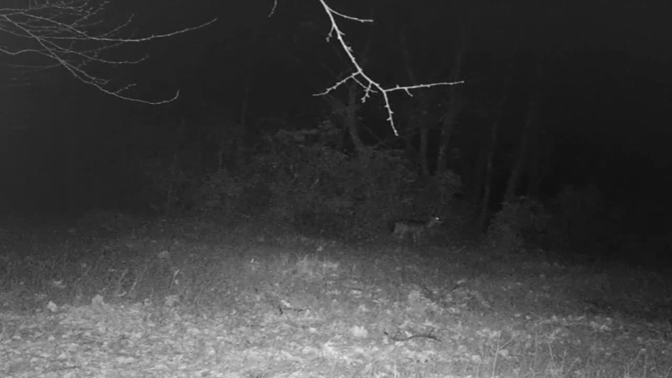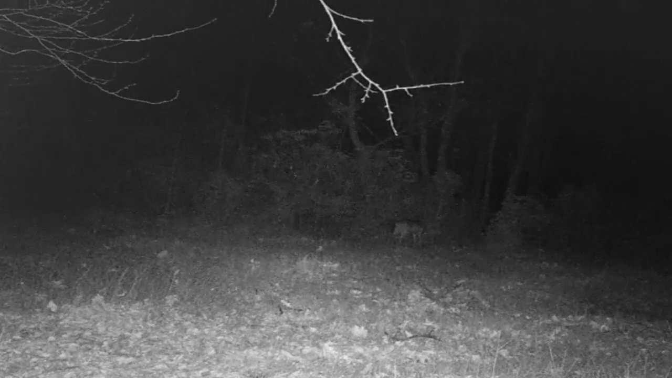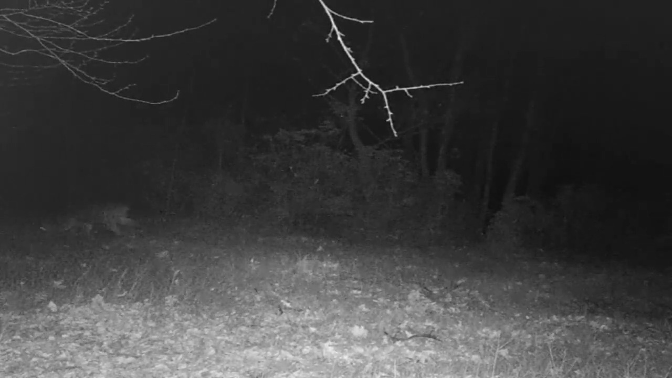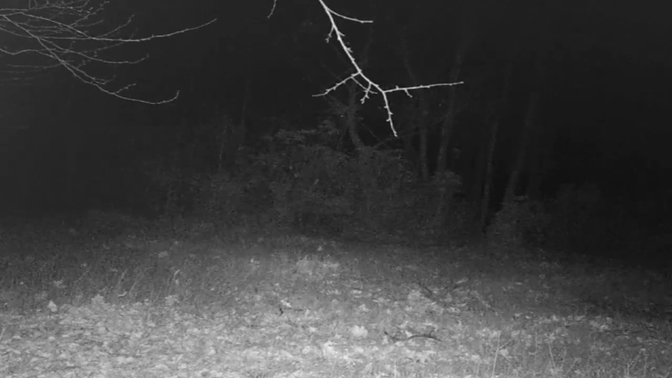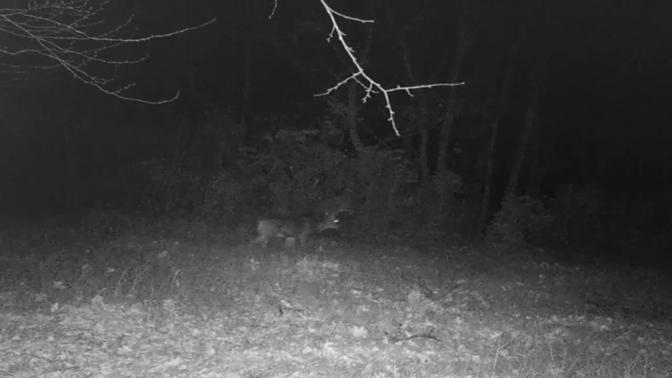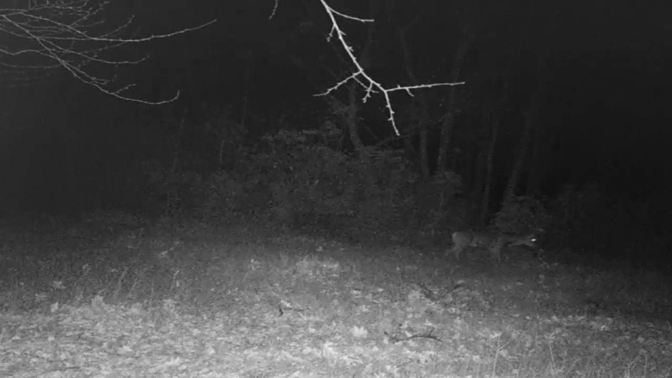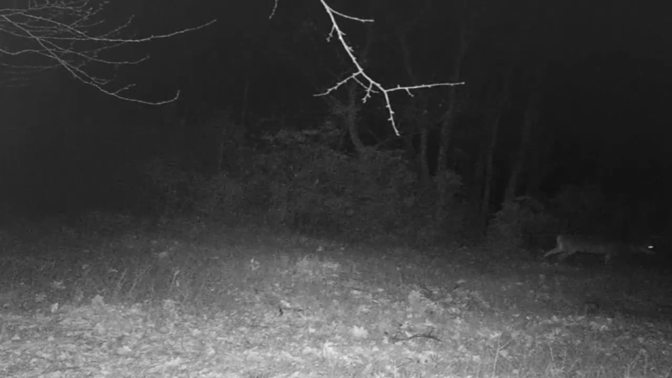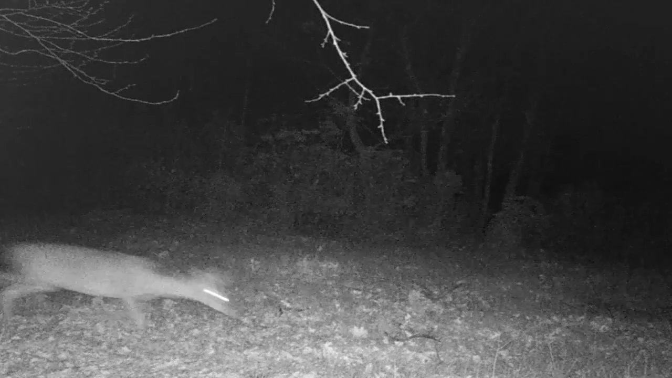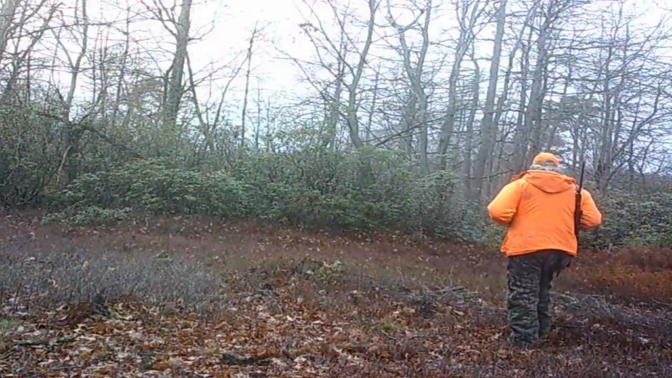And I never seen anything, I don't know what I did, 3 or 4 different times, and never seen anything when I was out hunting. And that 8-point was in here pretty regular at night anyhow. It was a couple times during the day, and I ain't sure if it's just one or if there might be 2 different ones in there hanging out.